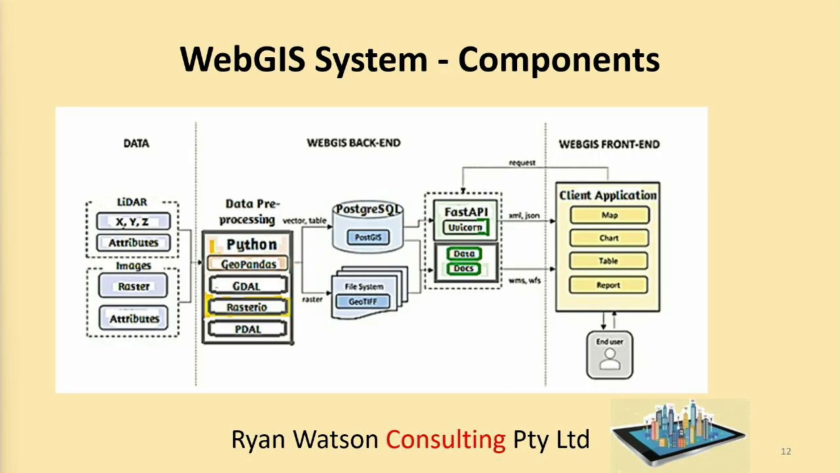If you can read that, this is an overview of our WebGIS system, showing the data sources, the back end and the front end. The data comes from the LiDAR Survey system, and images. So the civil system includes both the LiDAR and images, and their attributes. The back end will have data pre-processing. I've only listed some of the Python packages there, which will be GeoPandas, GDAL, Rasterio and PDAL. I'll talk about some of that in a minute.